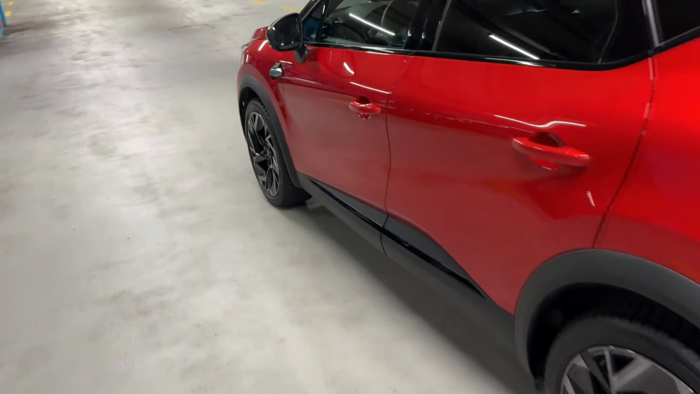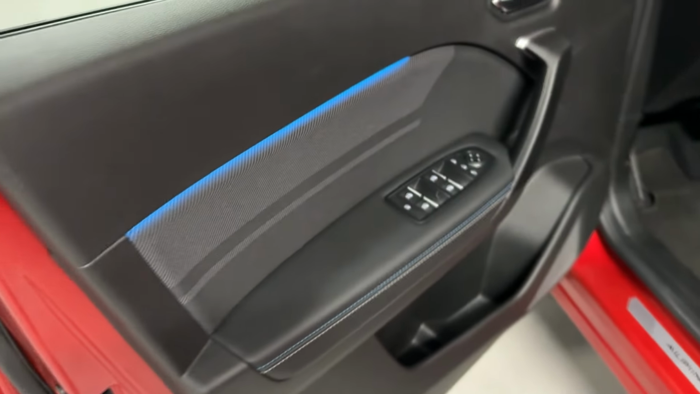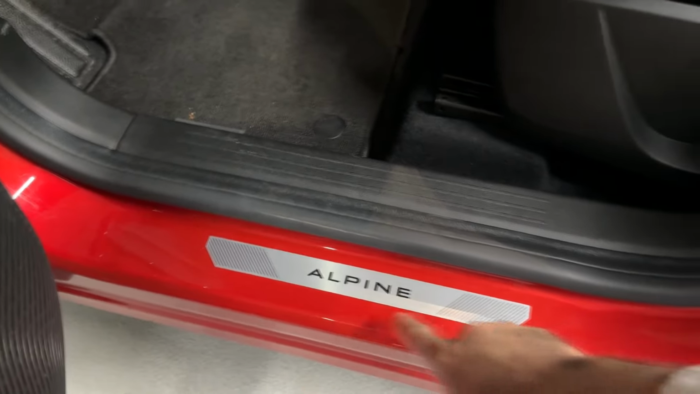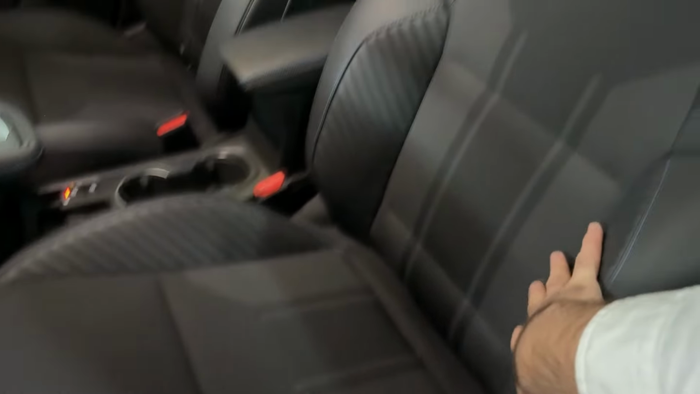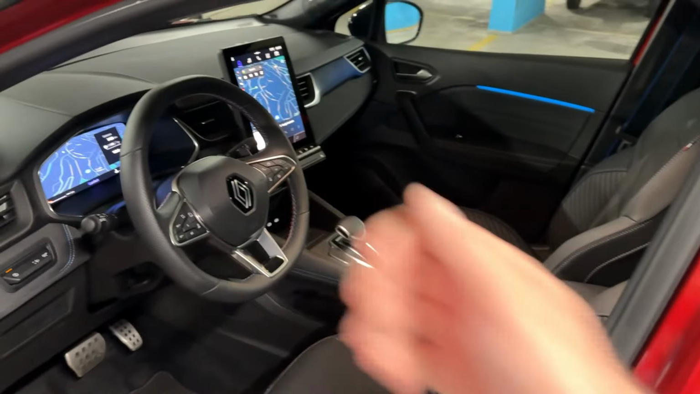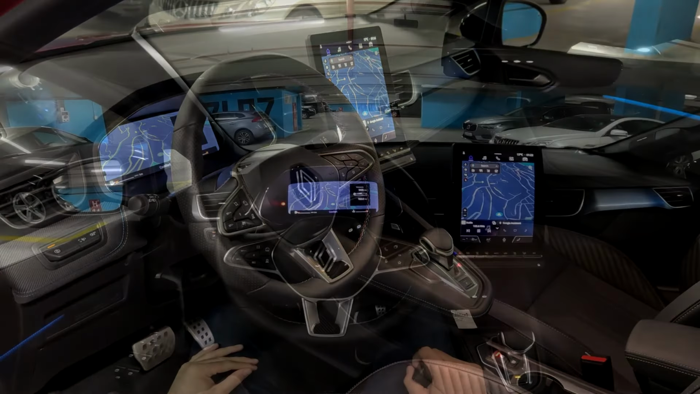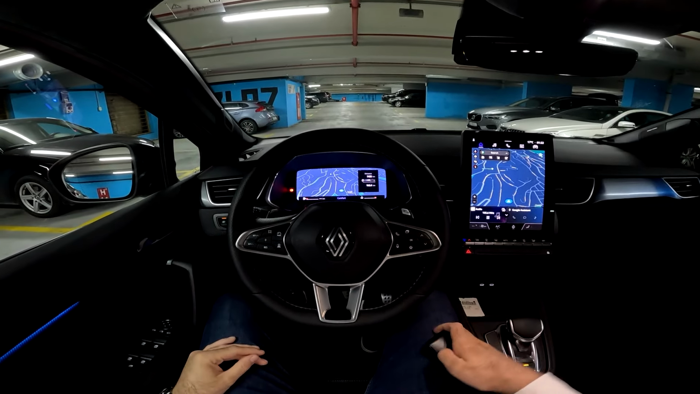So let me show you how it looks here from inside. You see the lovely ambient lights, and here Alpine lettering. And then look at the seats, gorgeous seats on this trim. And yeah, this is the layout. So let's see it from driver's perspective. All right, this is your view as a driver.